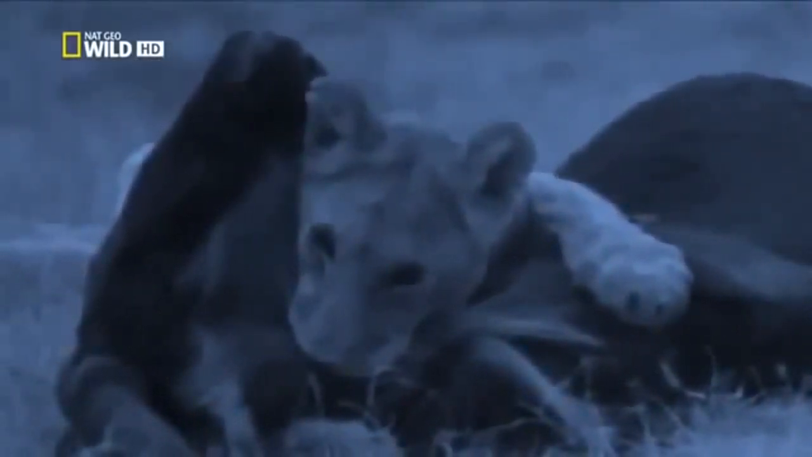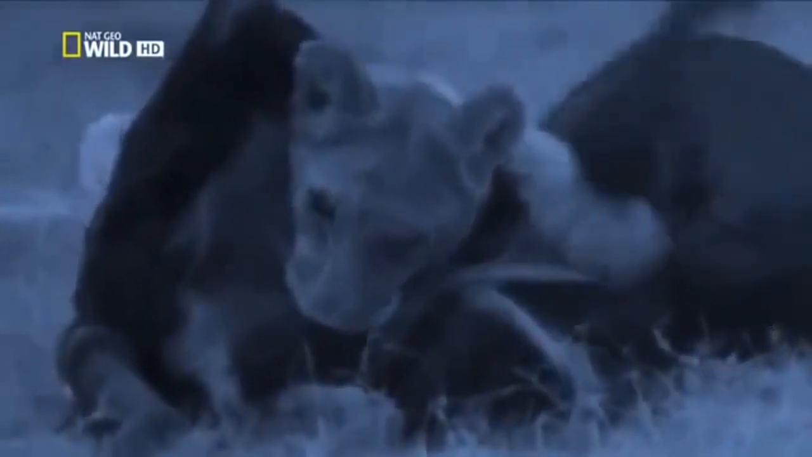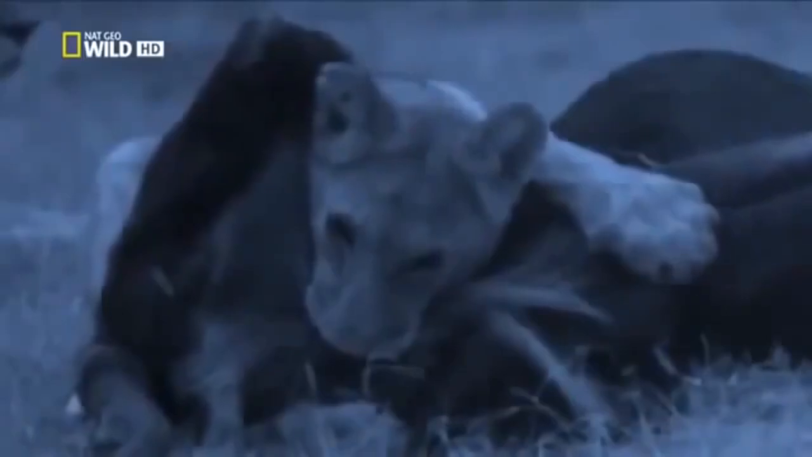At last, the most adventurous cub takes hold. Her mother immediately stands back. She gives her daughter the chance to make a kill big enough to feed the whole pride. The young lioness throttles her victim, just as she's been practicing on every kill since she was little. This is a big moment in her life, a sign she has what it takes to be a successful hunter, like her mother.